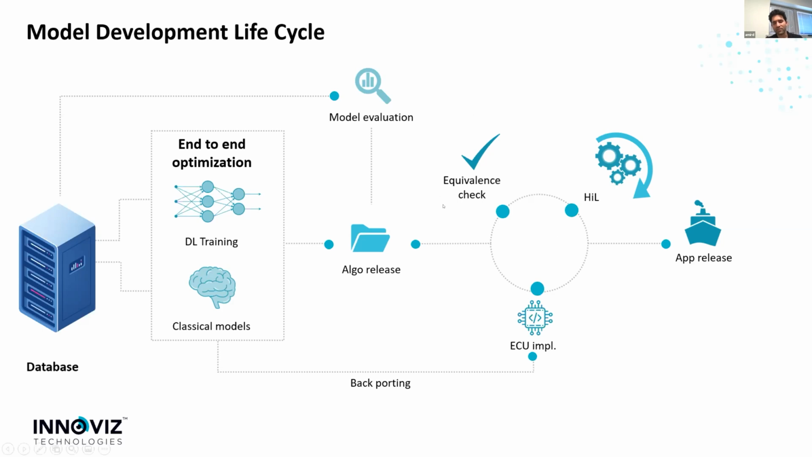Now, sometimes in this process, the algo team took a decision which is not optimal for the embedded design or the target platform. So there we have two options. One is the embedded team communicating this issue to the algo team, and the algo team is fixing. But sometimes the embedded team can fix it on their own.